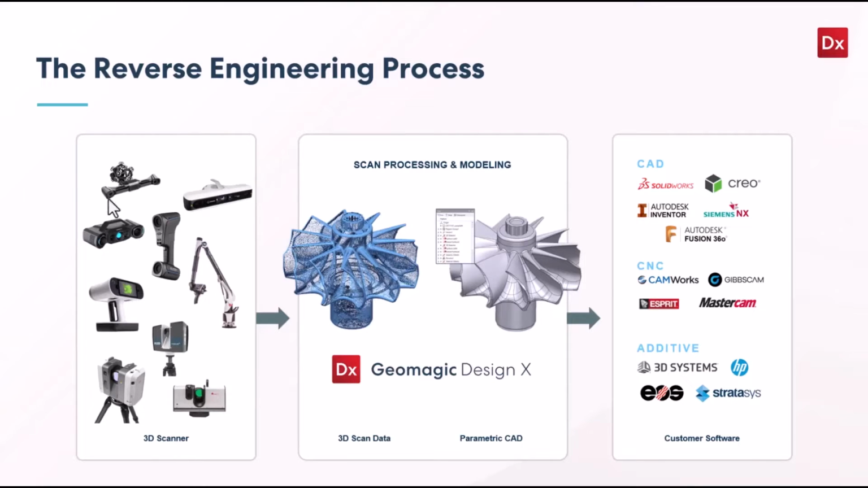So then we take this data, do the heavy lifting, and then we extract model information and output it in different sources like you see on the right-hand side, whether these are the high-level outputs. CAD is the primary, but we also go straight to CNC packages or straight to additive technologies out in the market. So that's what this Design X product is all about.